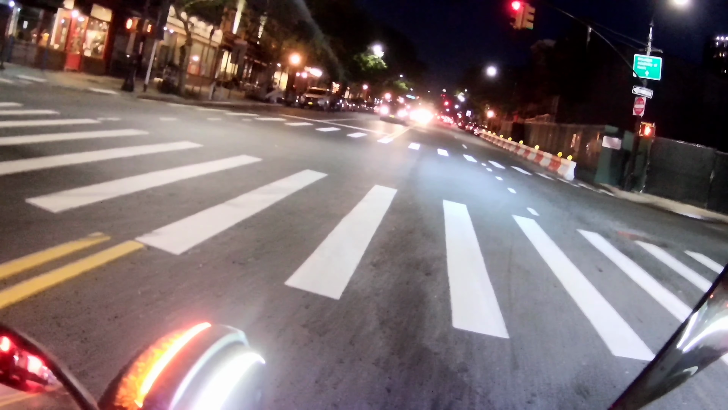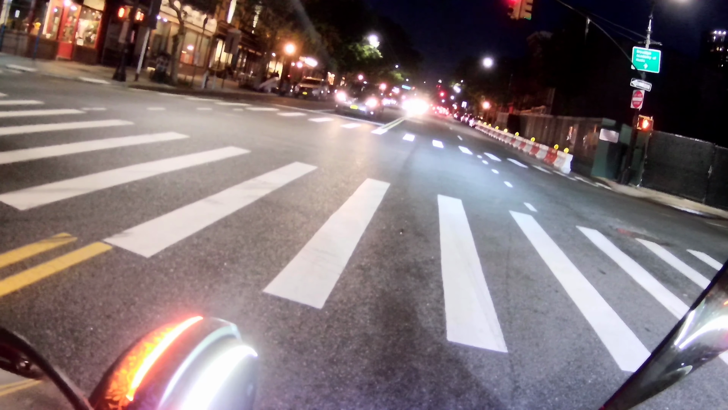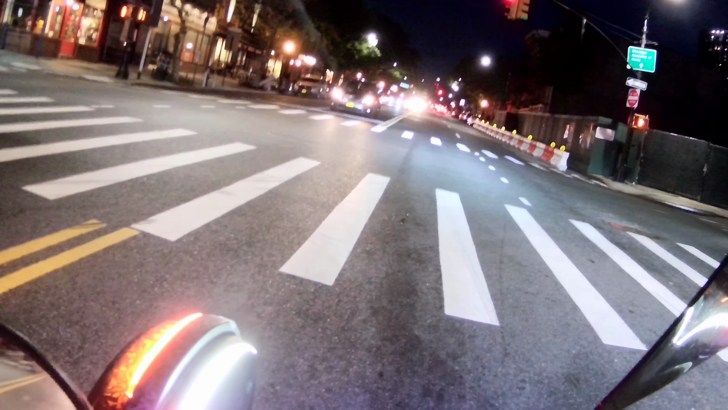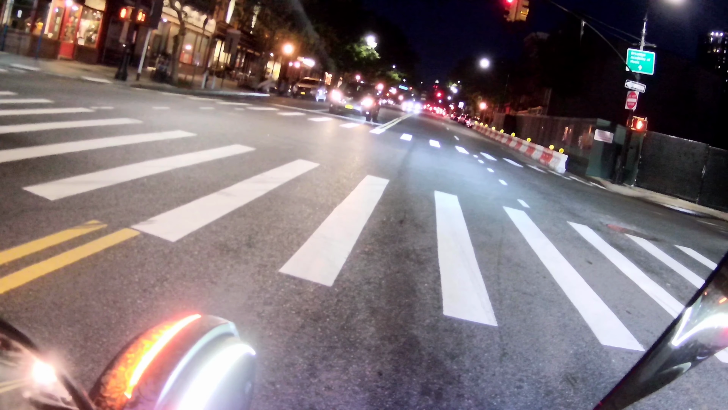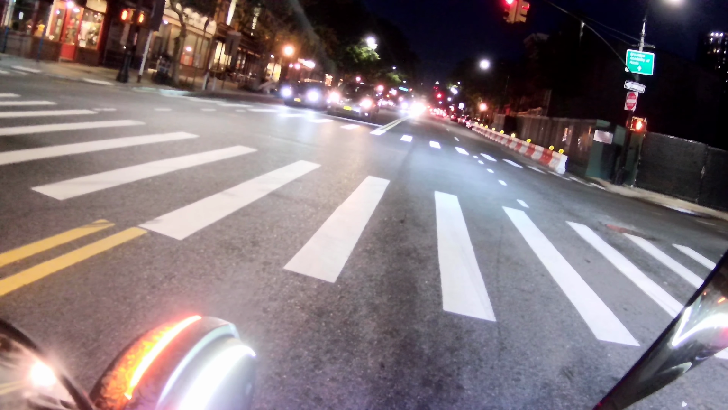Alright, so basically what I'll do is y'all just talk about the Can-Am while I'm stopped at the lights, because I'm on Atlantic Avenue and there should be 300 or 400 lights, and I could give a good conversation.